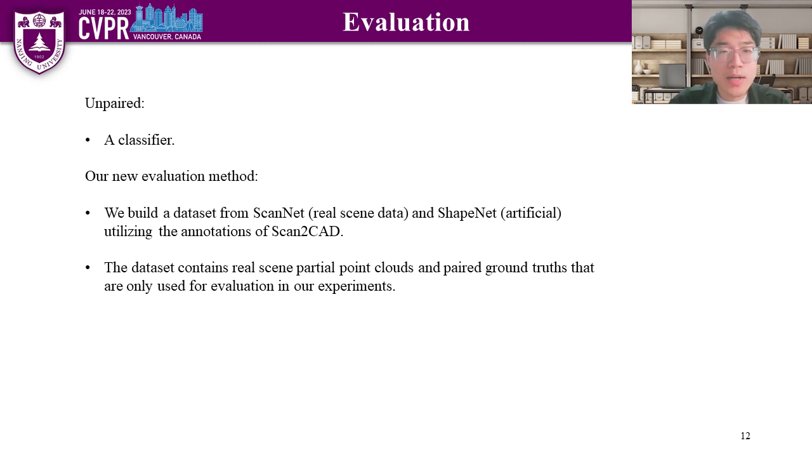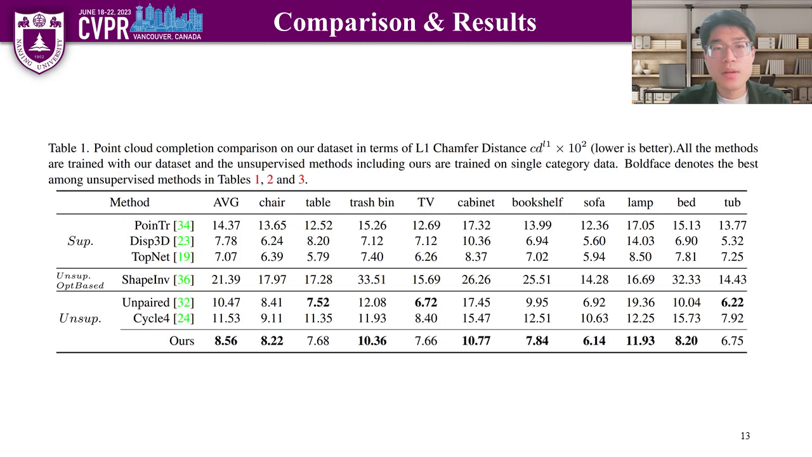In recent unsupervised approaches like Compare, the accuracy of a point cloud classifier is utilized as the evaluation method for assessing the completion results. The underlying assumption is that the better the completion results, the more accurate the classifier will be. However, we take a different approach by constructing a dataset using annotations from Scan2CAD derived from ScanNet and ShapeNet. This dataset comprises real-sense partial point clouds along with paired complete ground truths, enabling a more accurate evaluation of the completion results. Here is a comparison of our method against previous approaches.